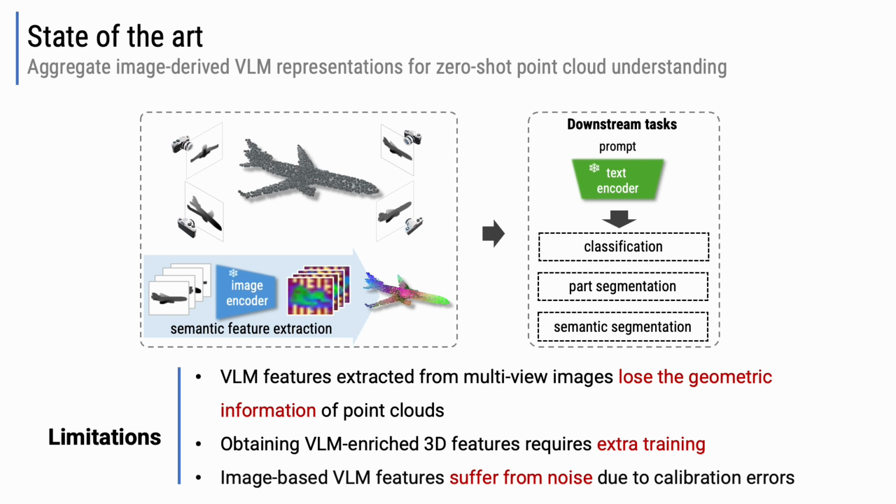Then, the current way of injecting geometry into point representation, for example by distillation, requires extra training. Finally, as the camera calibration is not accurate all the time, the 3D reconstructed point clouds can also be noisy. Therefore, the eventual 3D semantic segmentation results are noisy.